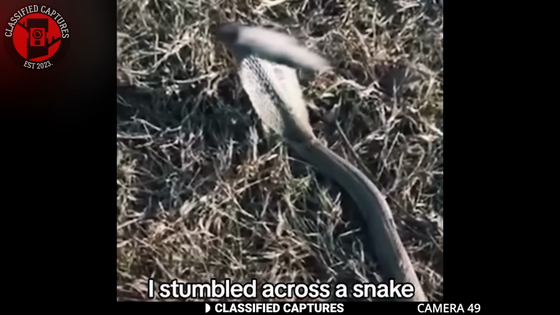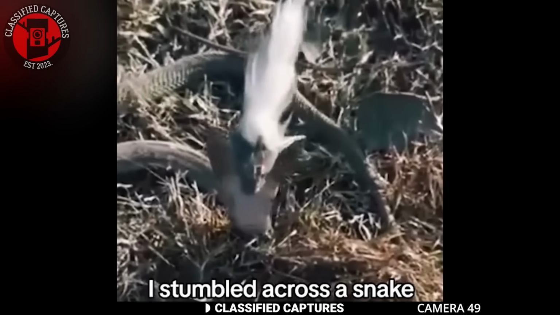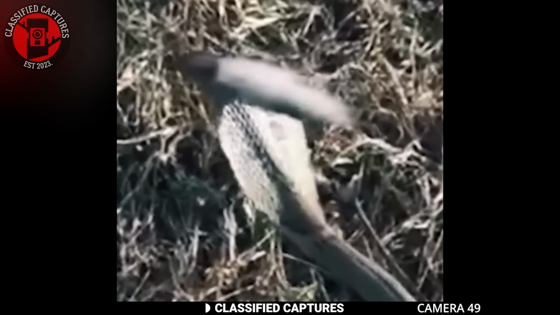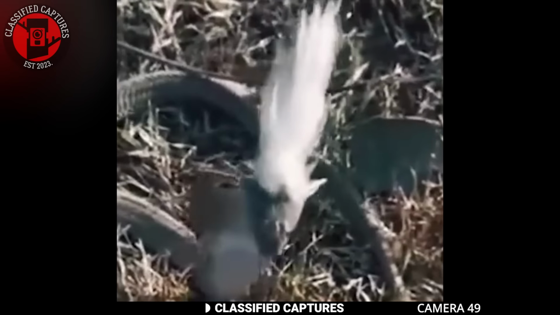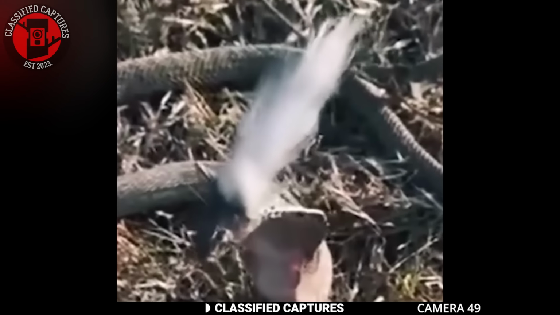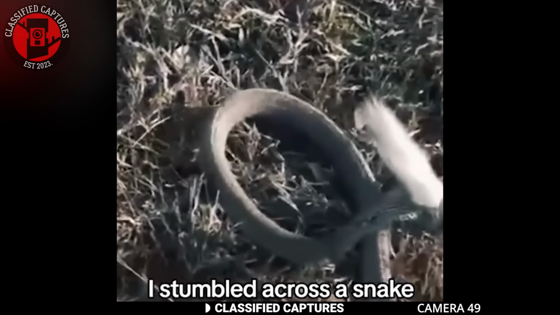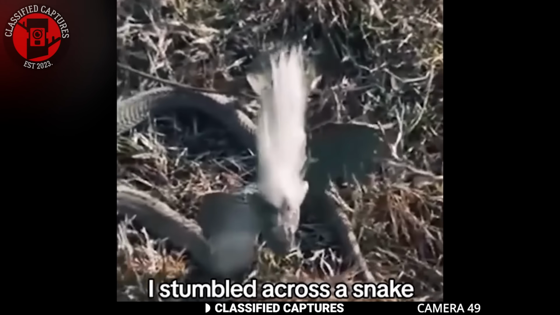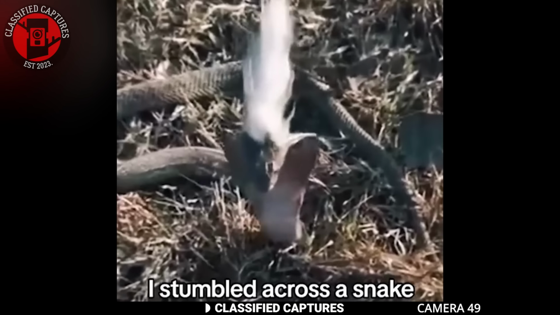Now, speaking of serpents, what are we looking at here? Imagine a snake, but not just any snake, a peculiar one with white hair standing straight up on its head. It's almost as though it were a character from the Trolls cartoon. This unusual sight leaves us with so many questions. What kind of snake could this be? Is this some sort of bizarre mutation, or has this snake found a way to visit a salon?